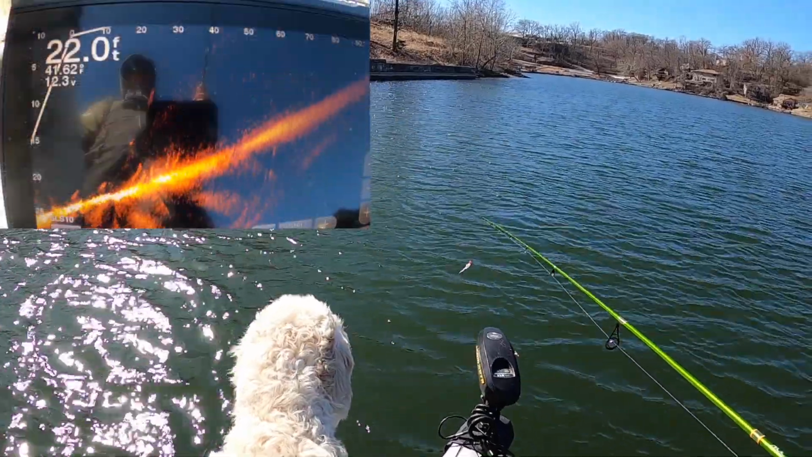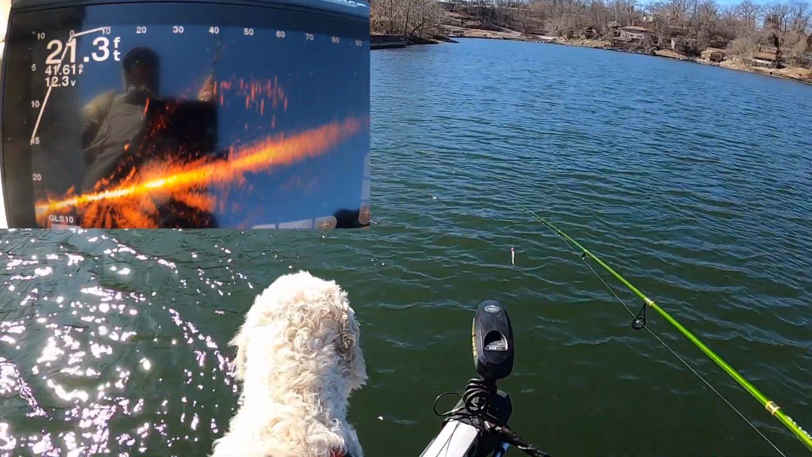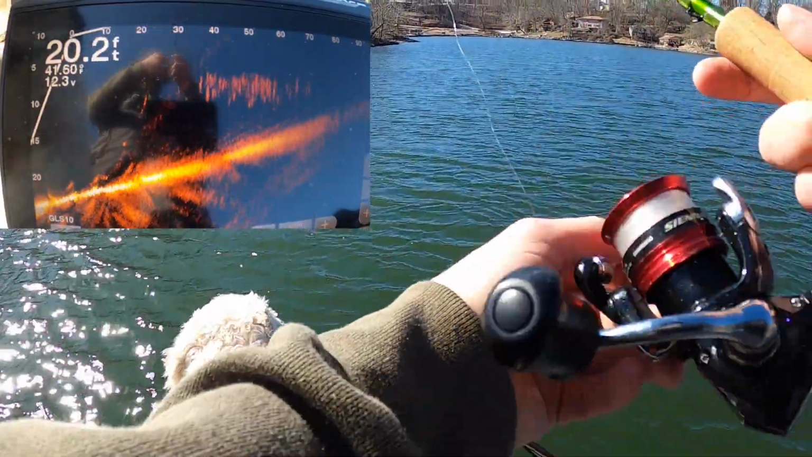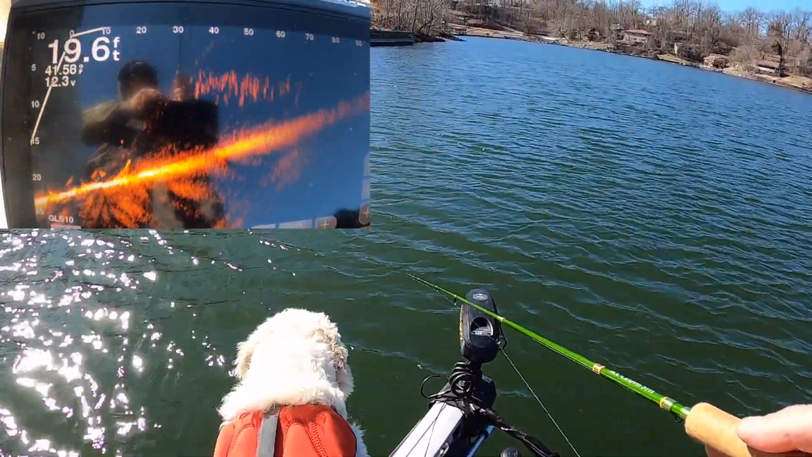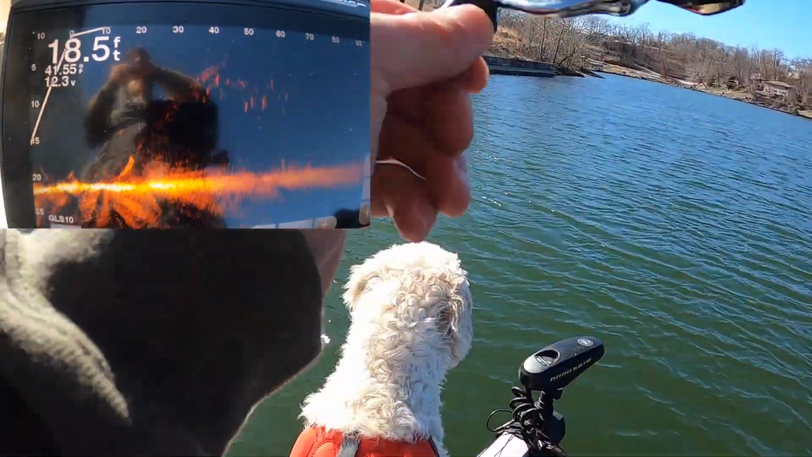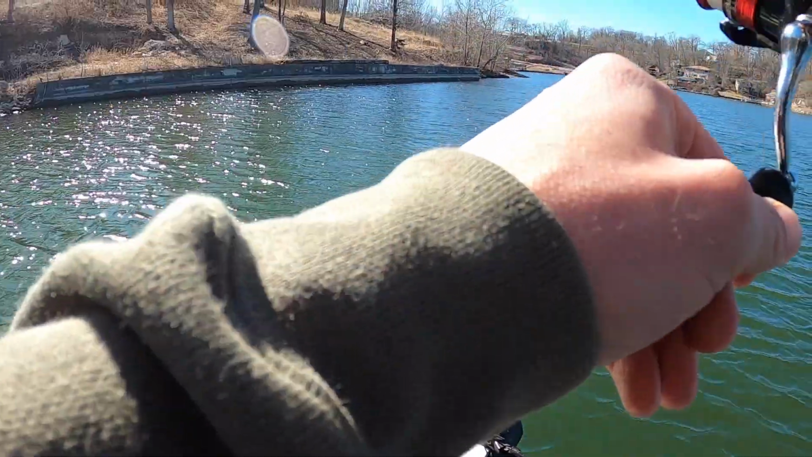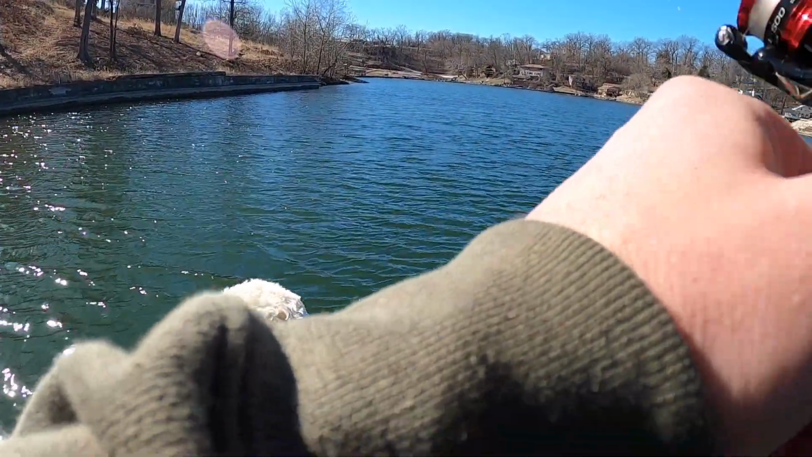All right, so here we come up on some. They're just a little bit closer to the bank. See if they're willing to bite, and they are. That's another thing with these open water crappie: if you make, I'm talking like 3-4 casts at them and you're not getting a bite, find a new little group of them.